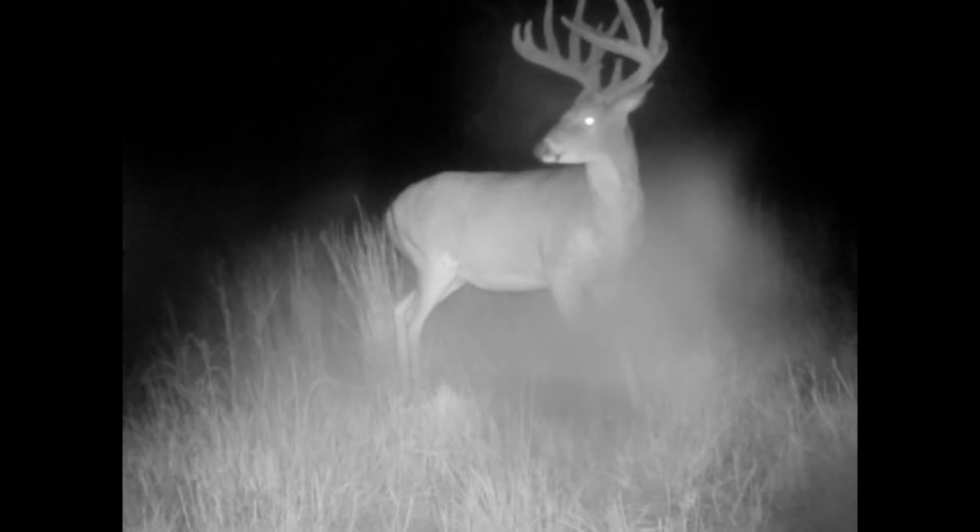The camera I'm using is a Stealth camera. It's not bad, but it works great. I mean, so far I haven't had any problems with it. The only thing I don't like is you can't just take the SIM card out and stick it into a camera. You gotta plug it into a computer and download it. That's the only thing I don't like about it.